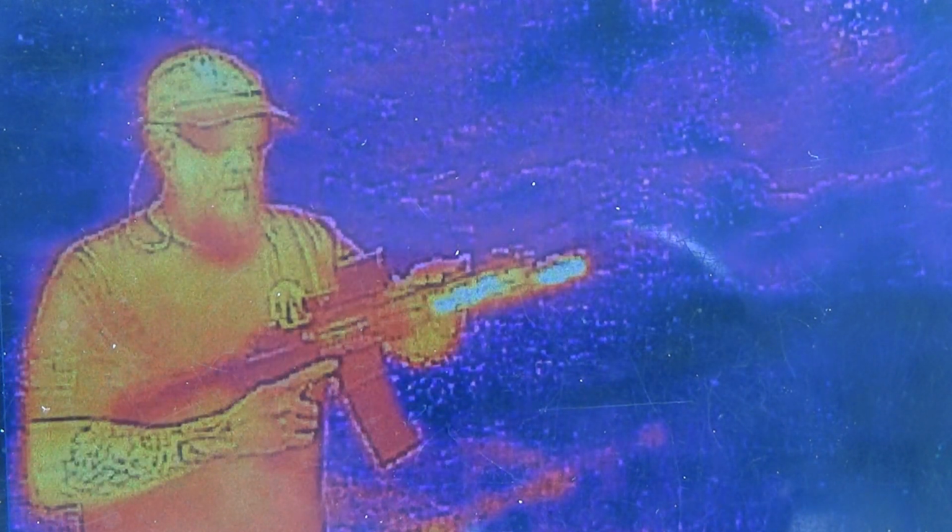Now that's only 10 rounds, and I can't feel the heat from that yet, but we can already see it. The heat from the barrel warming up is starting to emanate through the handguards, and the handguard itself is warming up as well. Let's fire a few more.